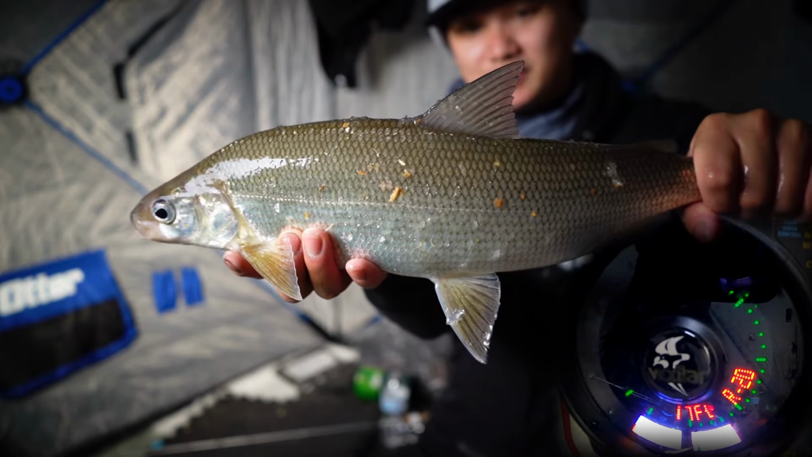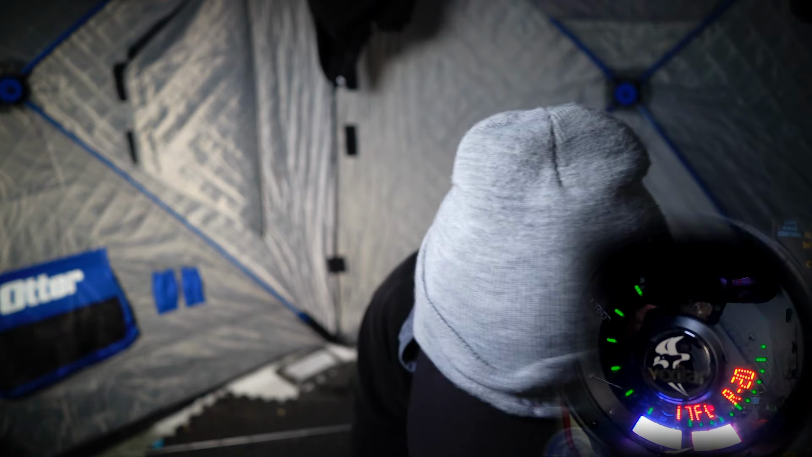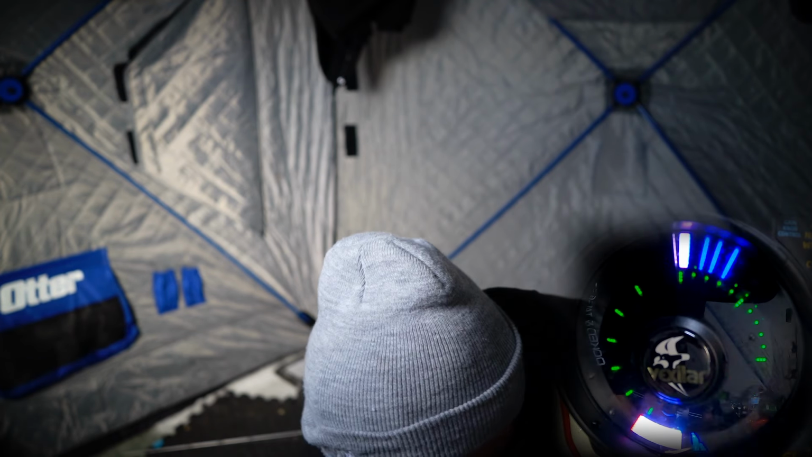It's a big whitefish right there, guys. Going back. Chill, chill, chill, relax, relax. Don't bang your head, don't bang your head. I'm just gonna turn the GoPro to the hole right there. Big guy going back right there. See ya, buddy. That's a big whitefish. Wow.